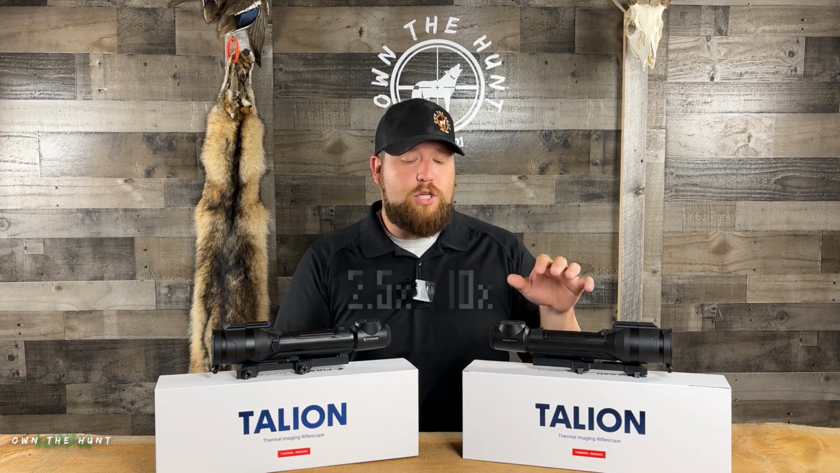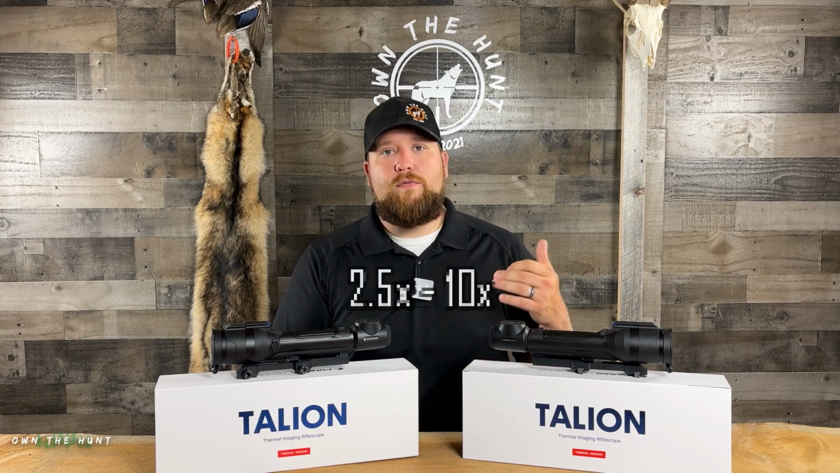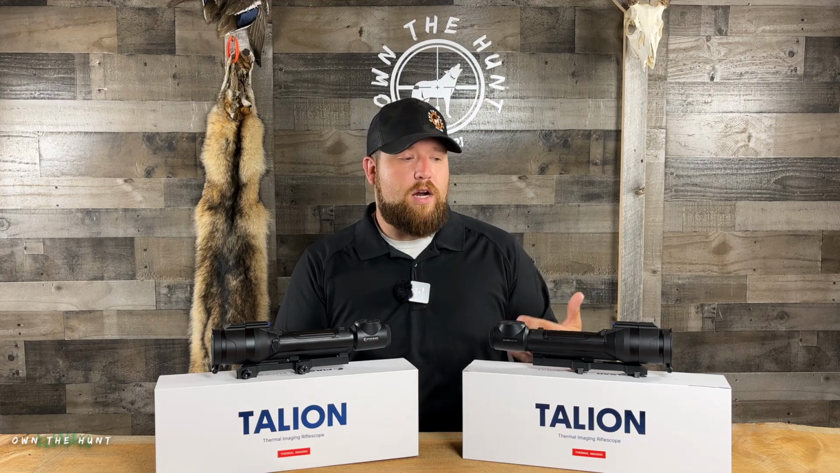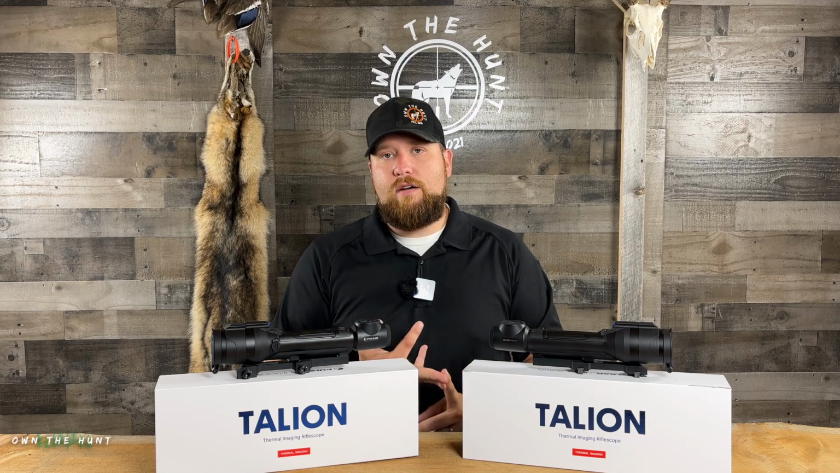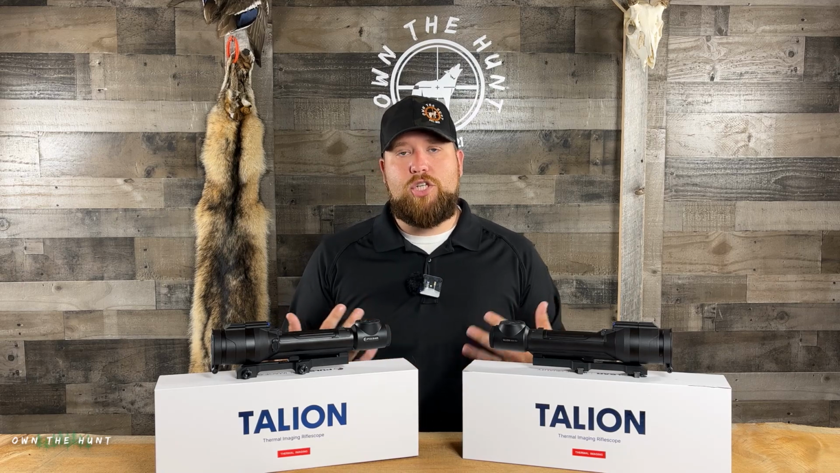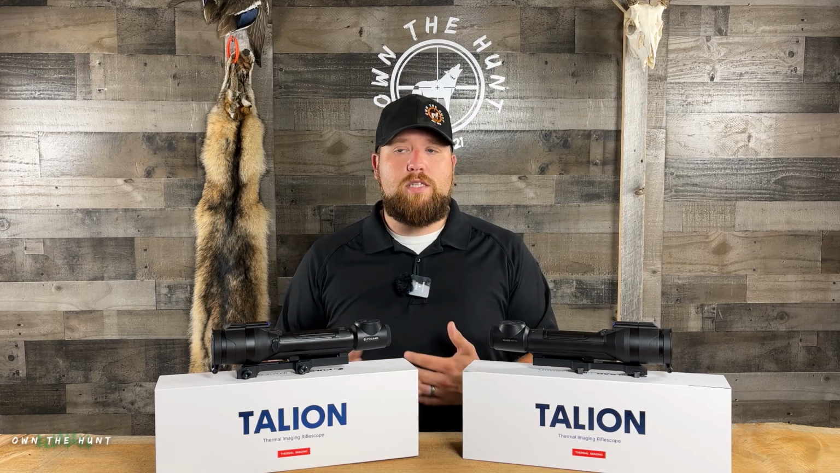They're both 2.5 power, that's their base magnification. So they're going to be better for your closer range target acquisitions, maybe some hog hunting at closer range. I would say 100 yards and in for your shots. Anything beyond 100 as your more frequent shots, like coyote hunters.